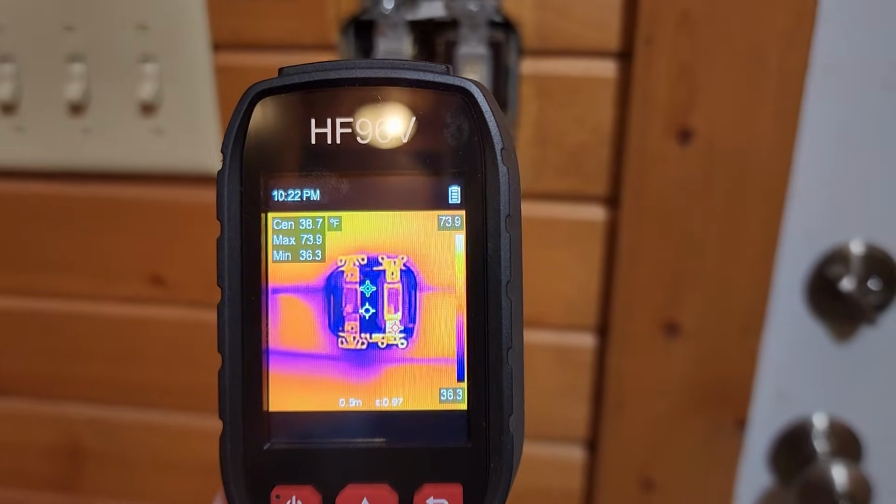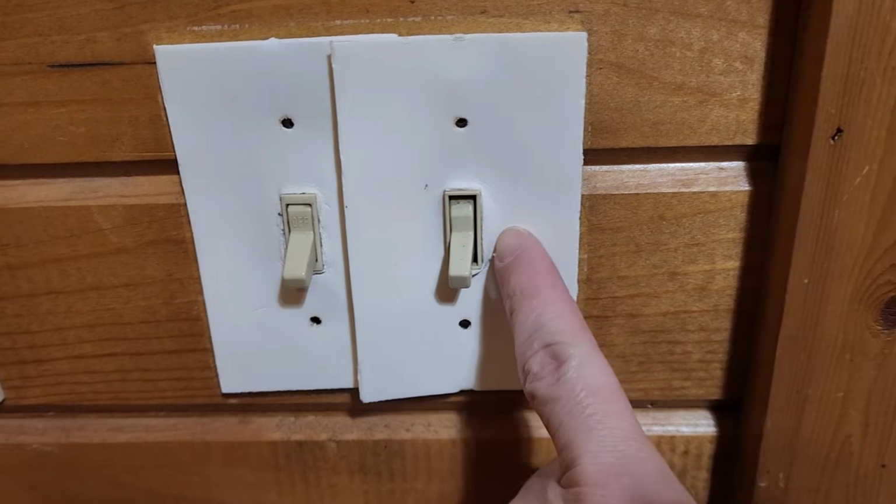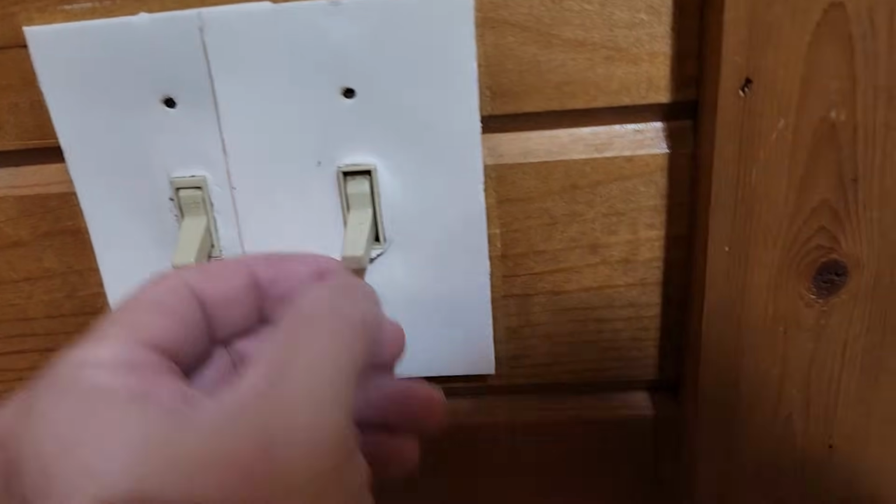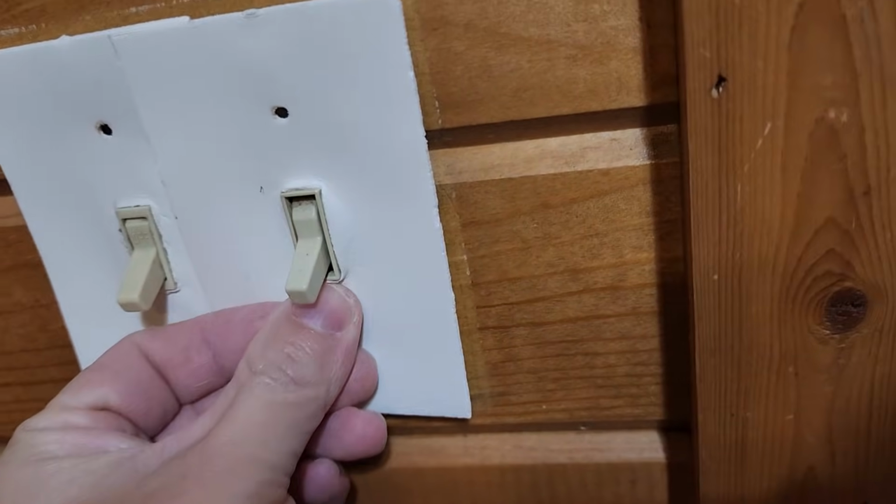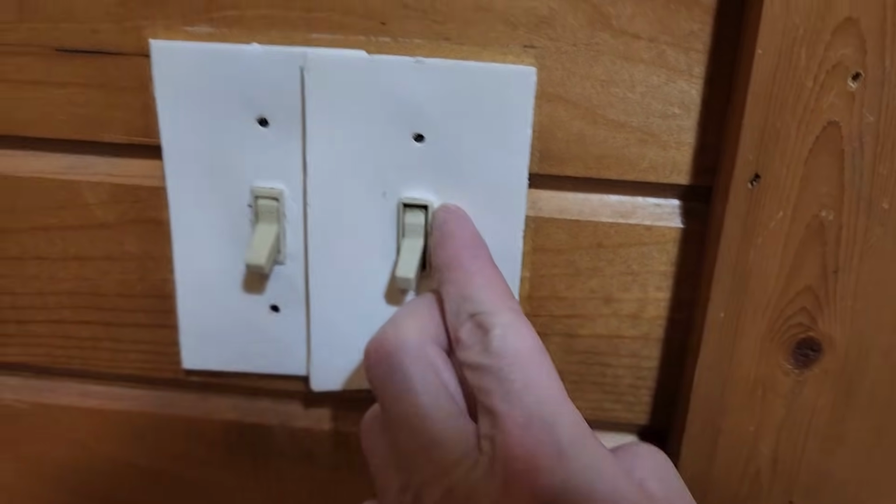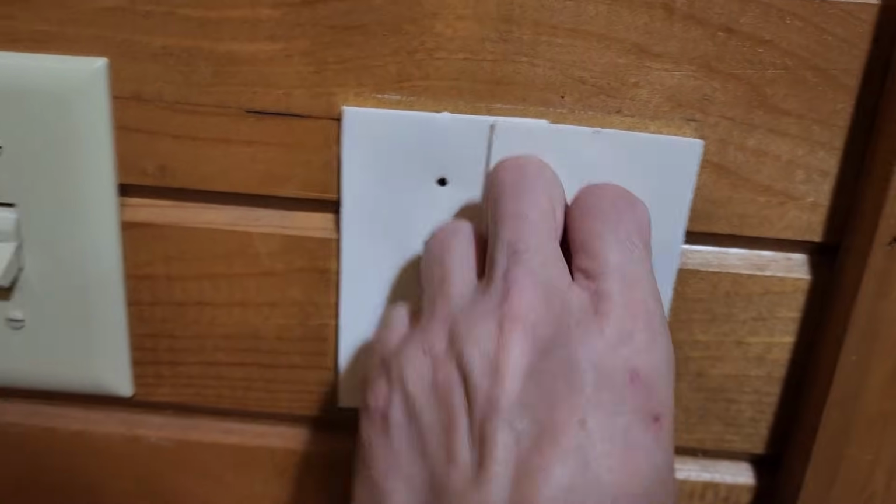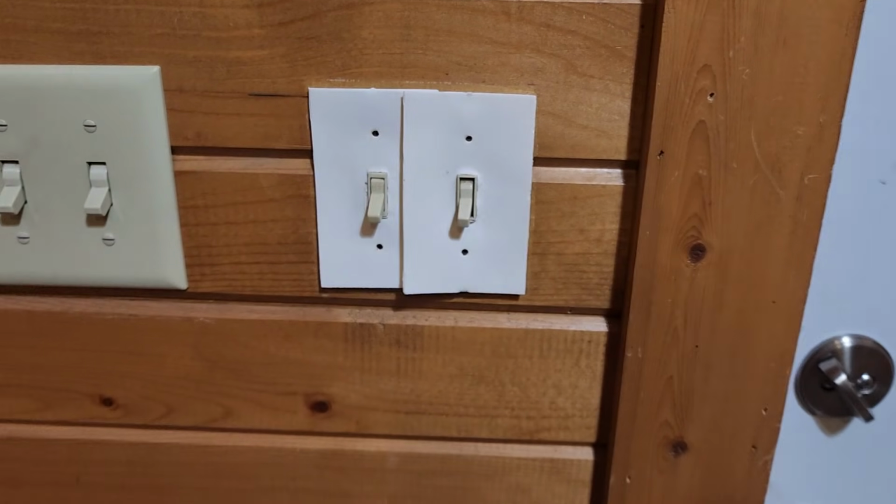All right, let's throw this insulator on. So you'll see it'll knock out where the switch itself goes. Make sure it's around that rim there. I have to do a little bit more right here so it's not sticking out of the cover. And then also knock out for your screw holes so your screws will go in nice and easy. And we'll put the cover back on and check it again.